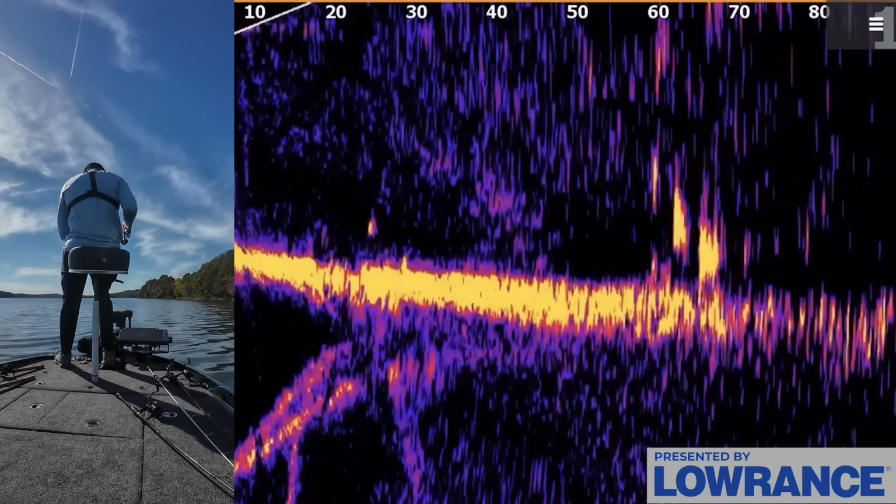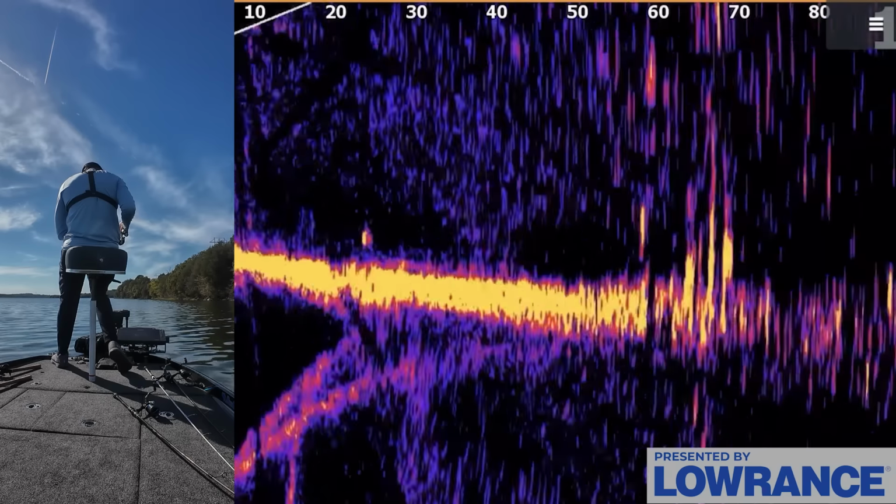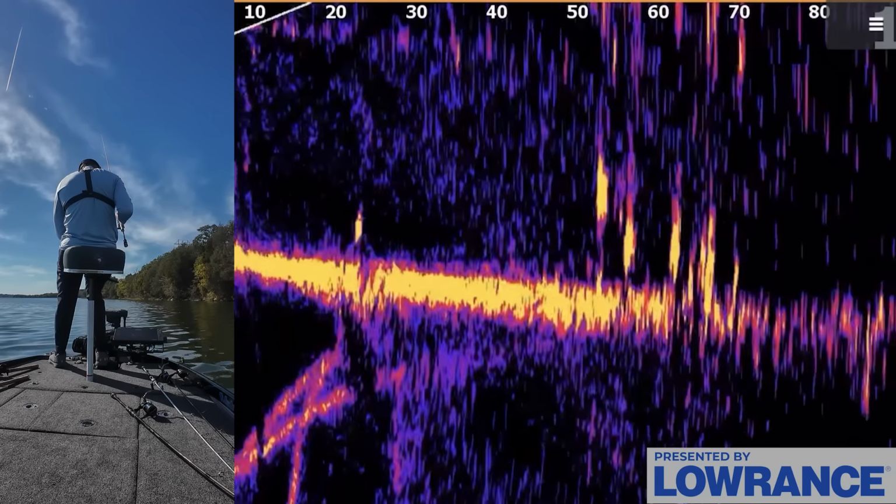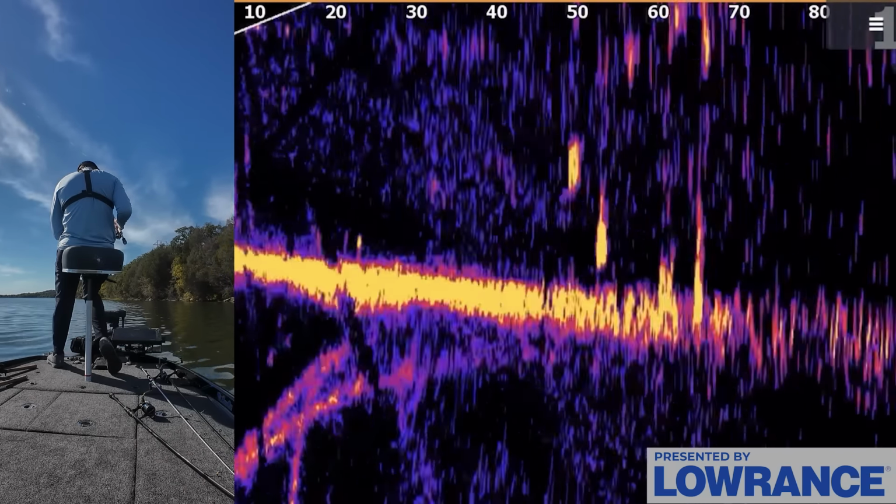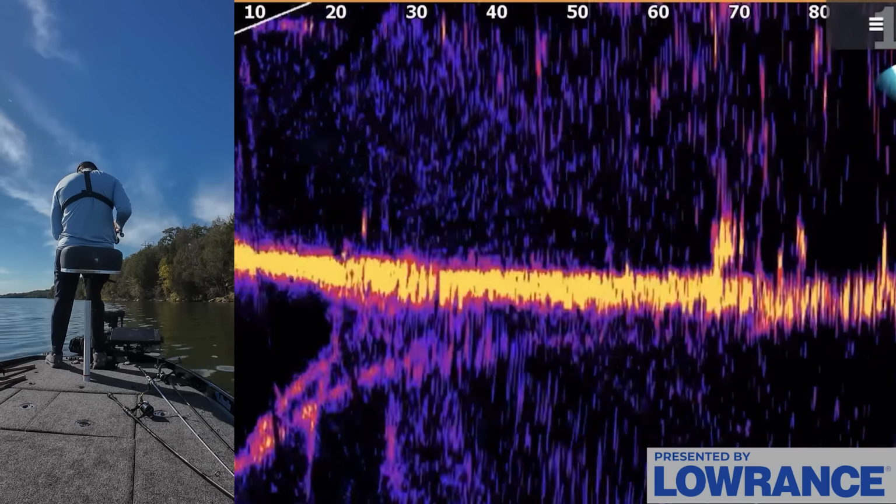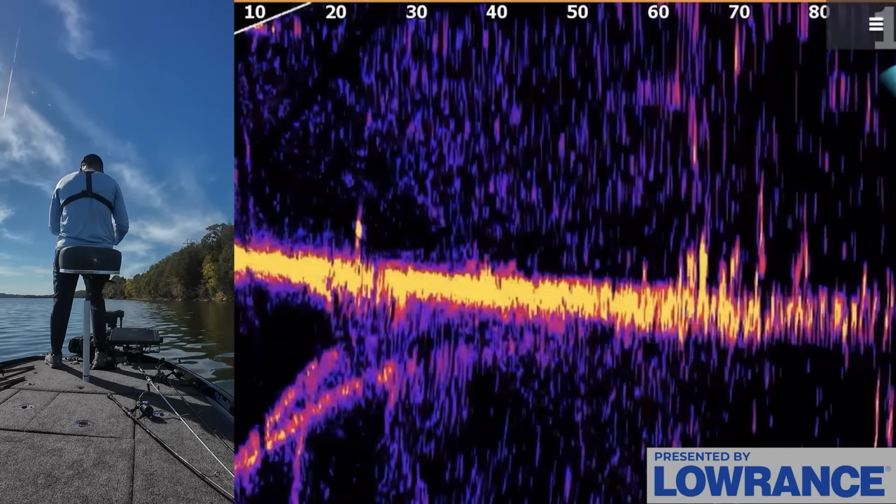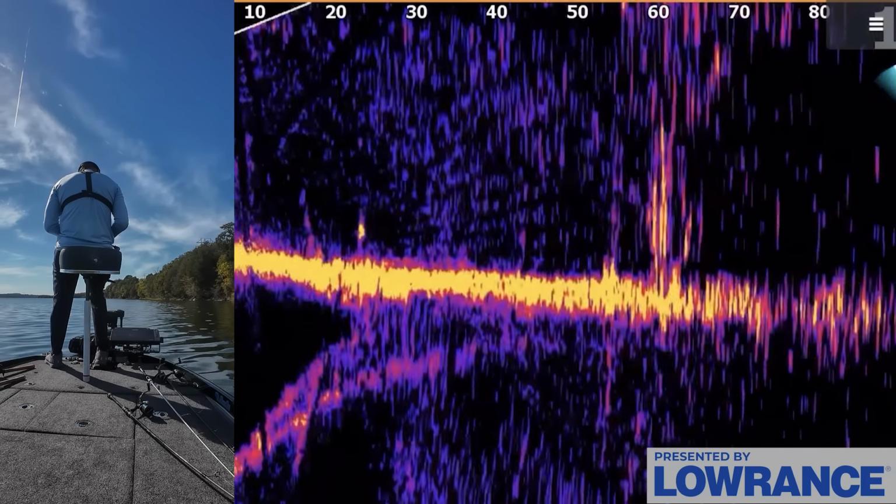Need to keep going down this wall. Ooh, come eat it. He's following it down. Oh, is he actually following it down or he just swam? Oh, he's just randomly swimming. What are you? Eat it. These are not bass. I don't know what these are. There's some giant fish over here that are not bass. Don't know exactly what they are. But there is more brush over here. Let's just fire over here.